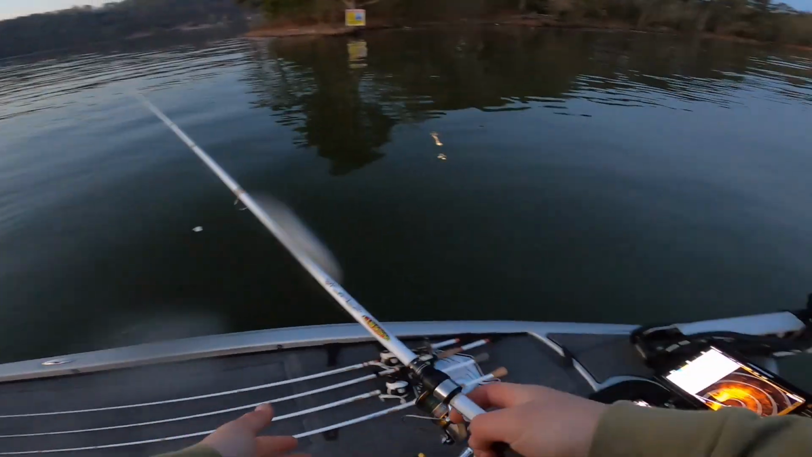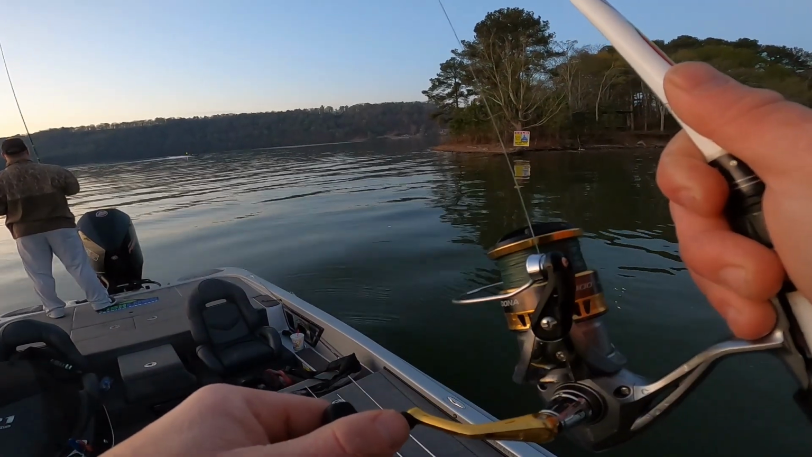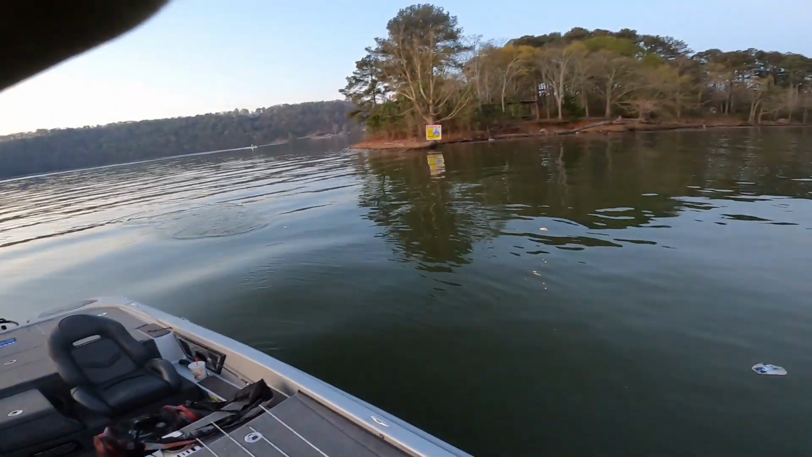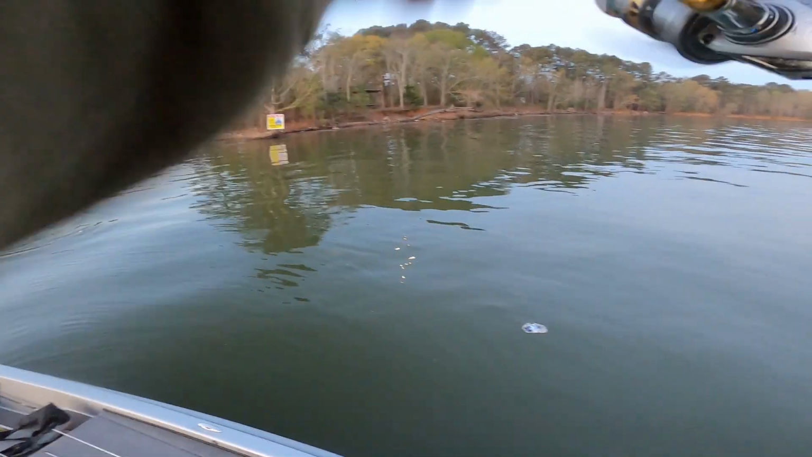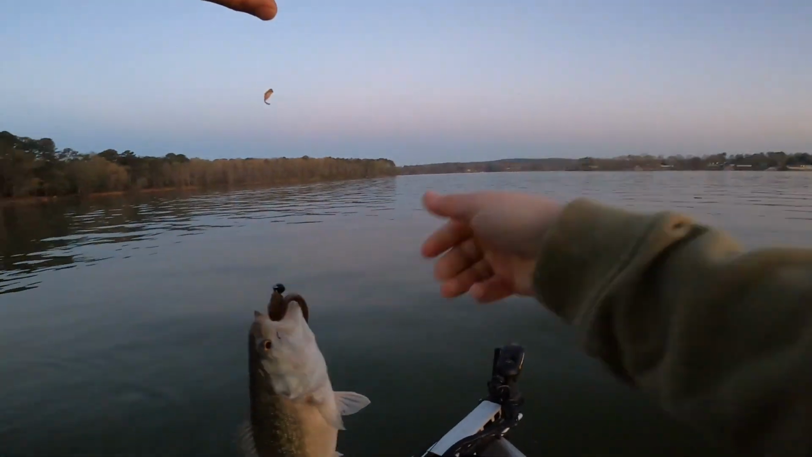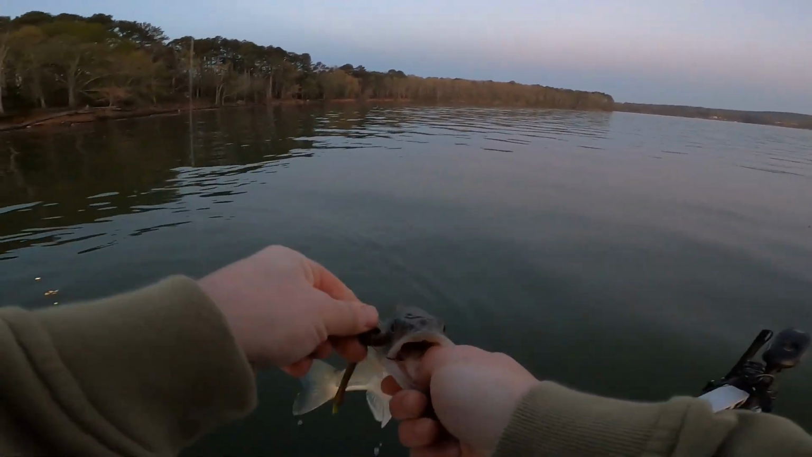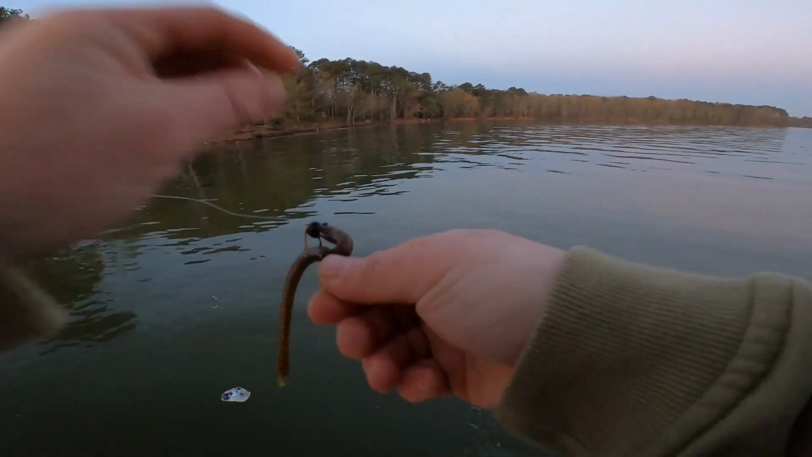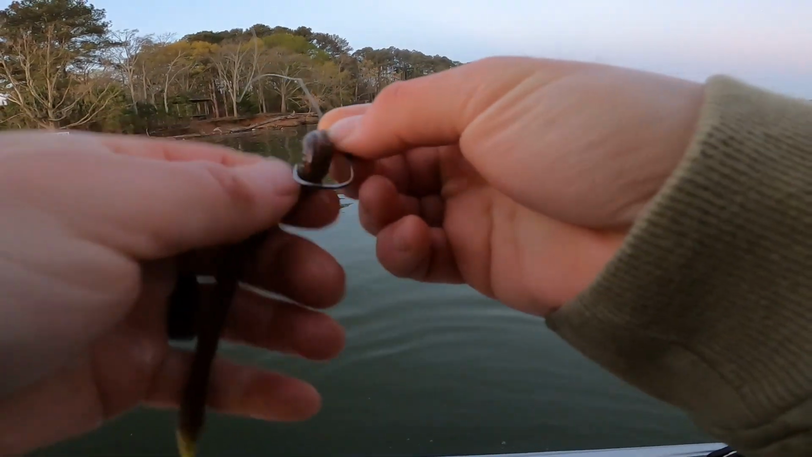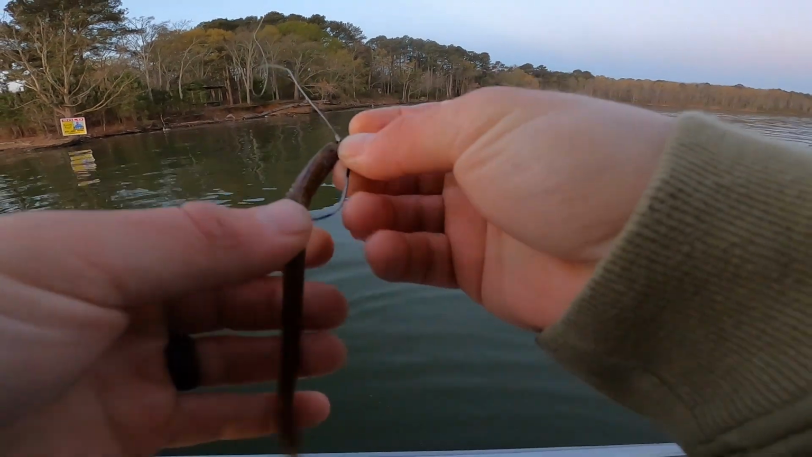Going real slow. There he is. That one might. No. He is small. Two casts in a row. Little dudes. Well, those are males, ain't they? Makes you wonder if the females are already up here on bed. It could be. That's where I always catch them on bed in this little stretch.